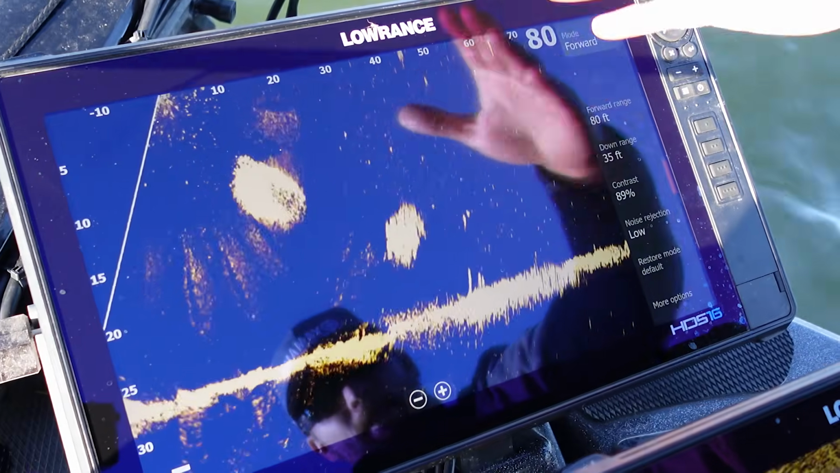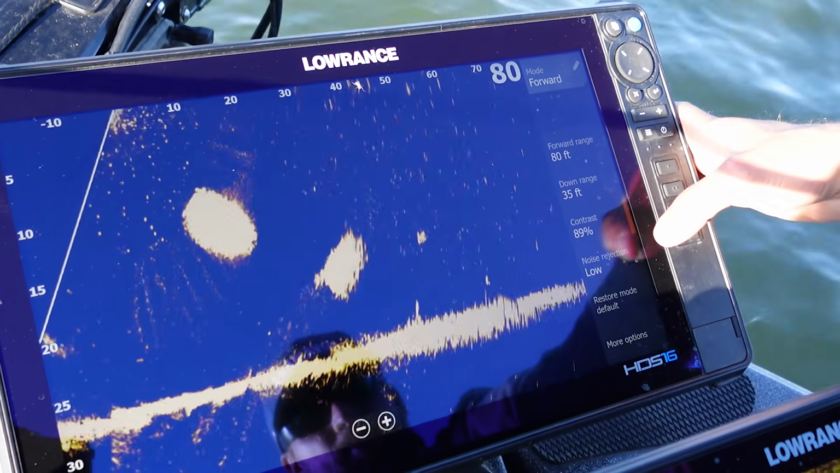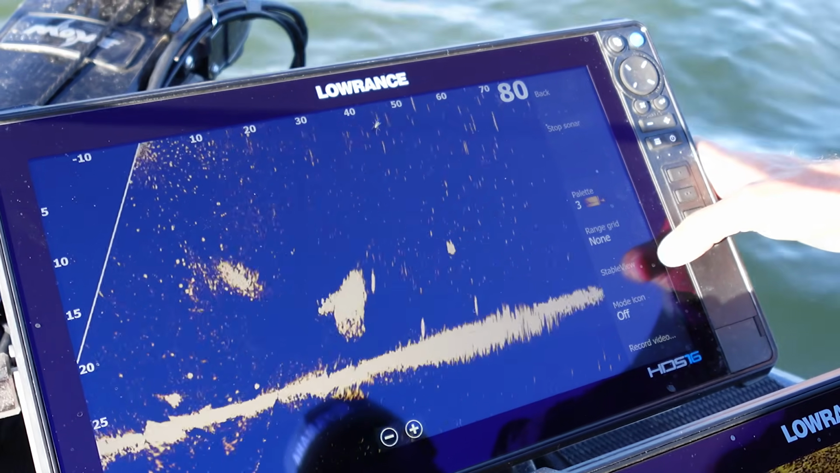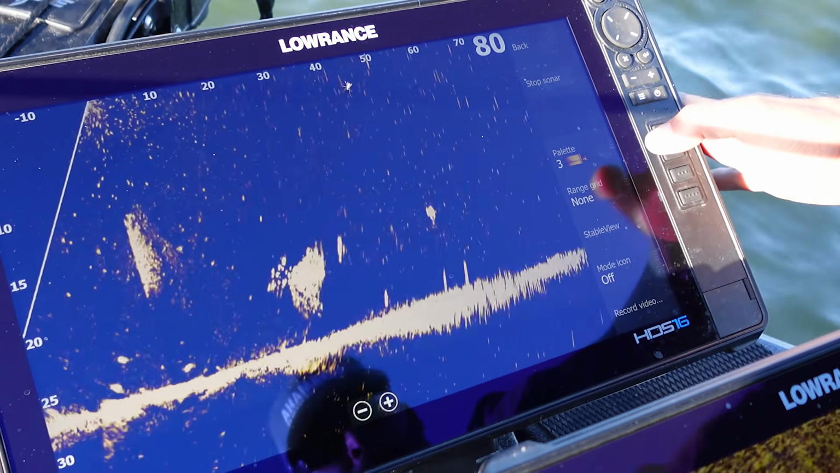And I just kind of forget about all the noise that's going on there. So contrast 89%, noise rejection low, palette is number 3, and I do not have stable view on. I always turn stable view off.